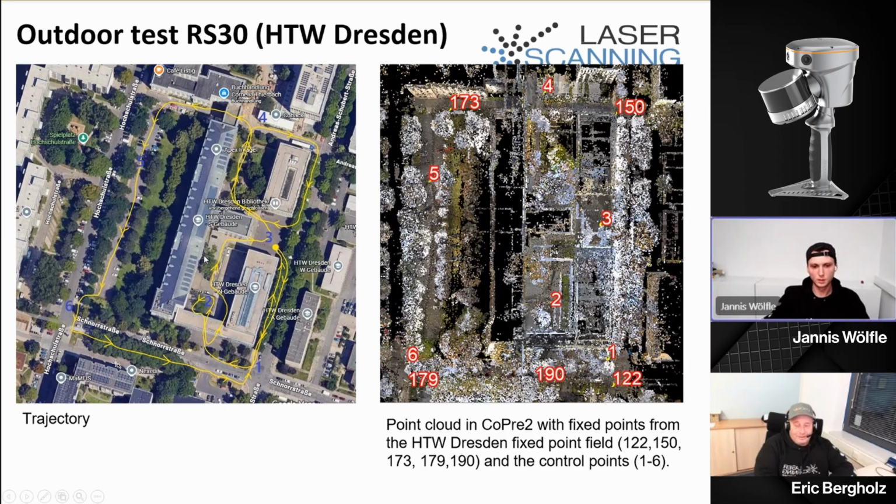Yeah, exactly. And here in blue, we can see some checkpoints which I measured before. CHCNAV has a scan option which I used while I scanned, and that allows indoor and outdoor areas to be captured in one single scan. That was perfect for our test. As Eric mentioned, we had the underpasses, so we needed this function, and we wanted to test it.